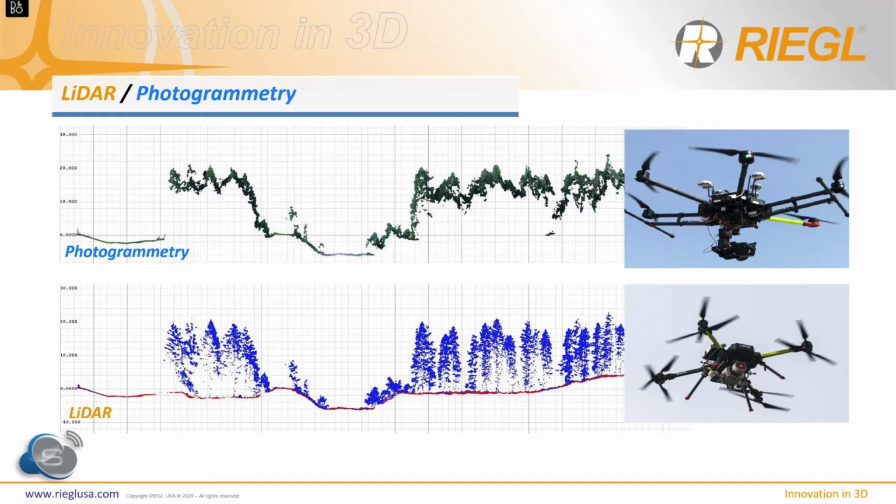Working with drones means that it's really easy and cost efficient to fly with camera systems. In many cases, collecting pictures to make photogrammetry is extremely powerful, especially when you are interested in producing orthophotos. It is the best choice.